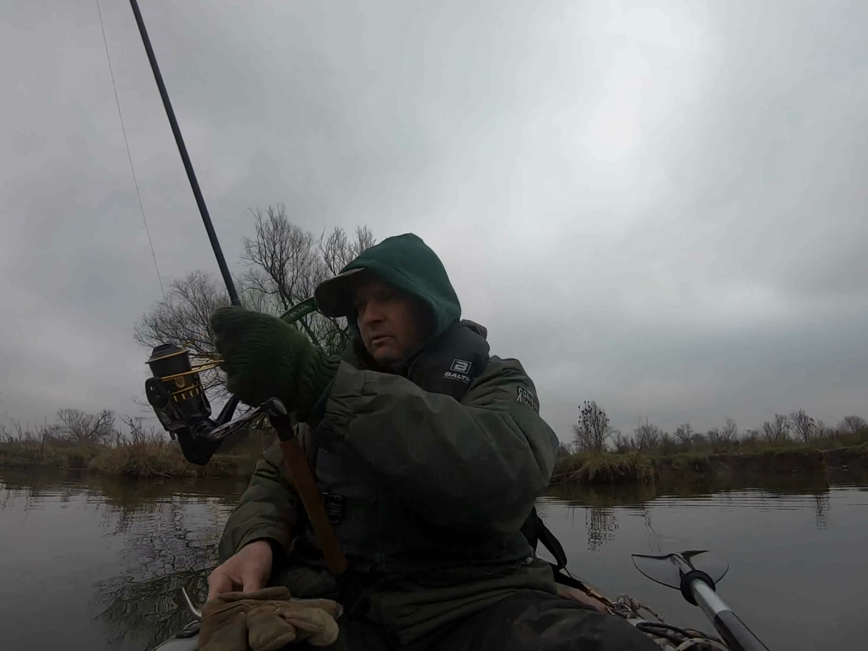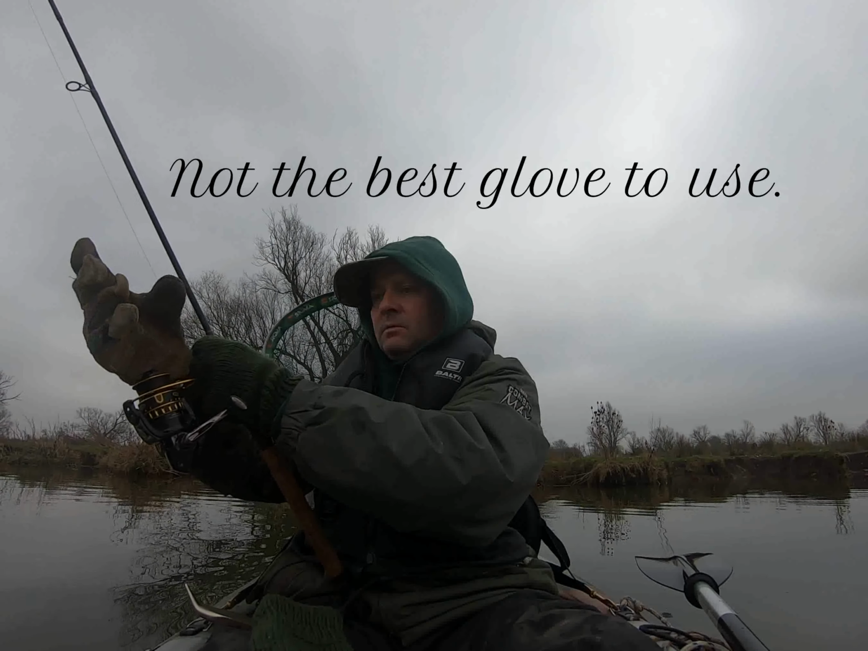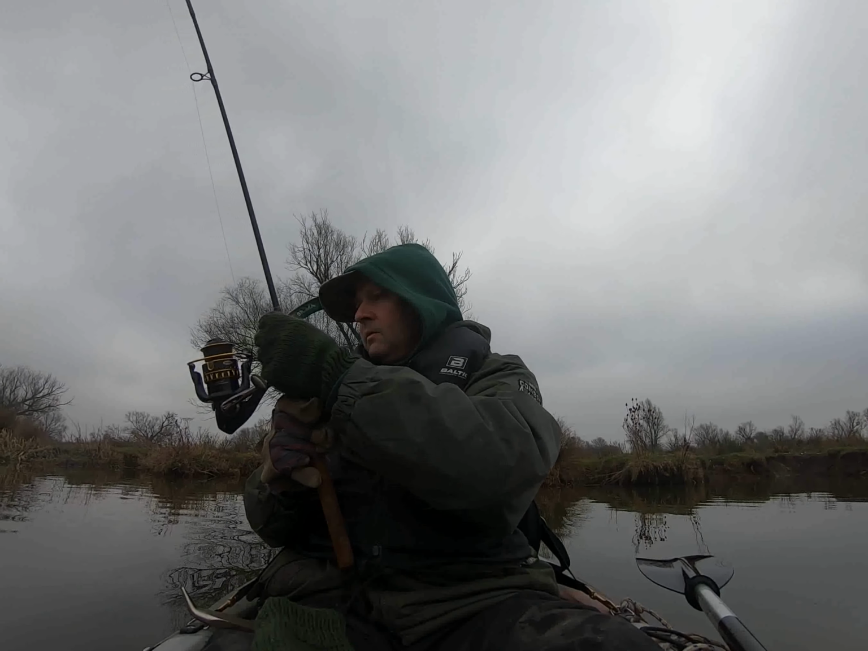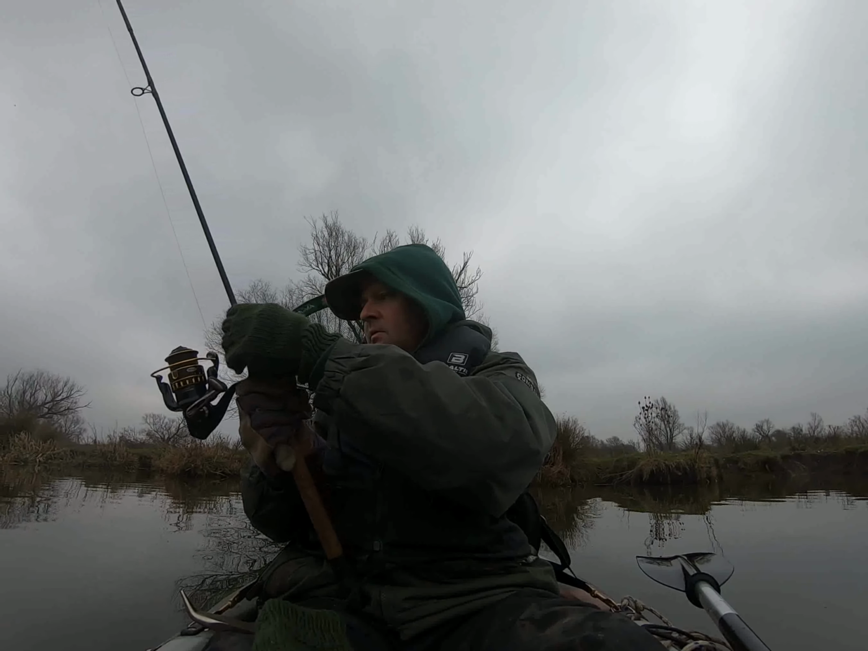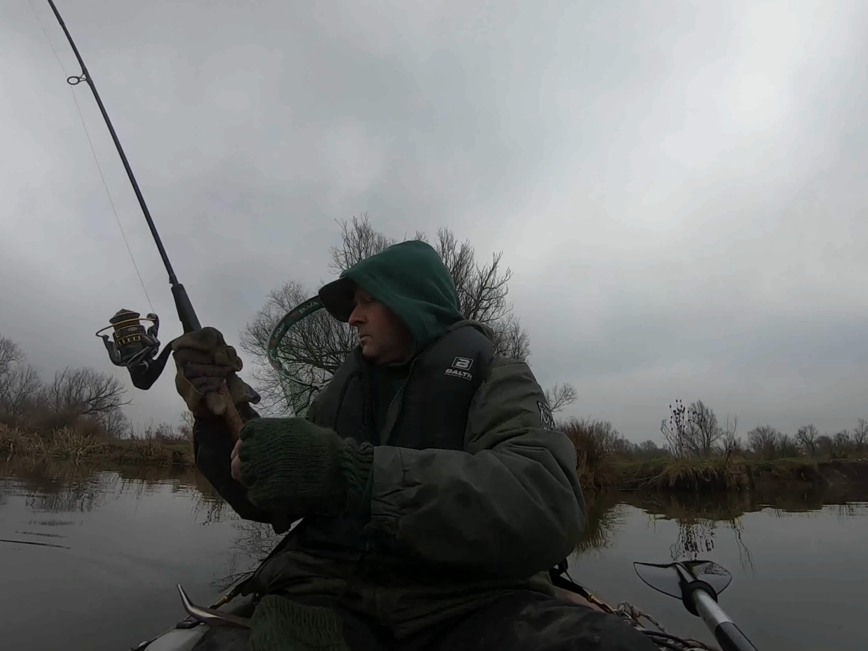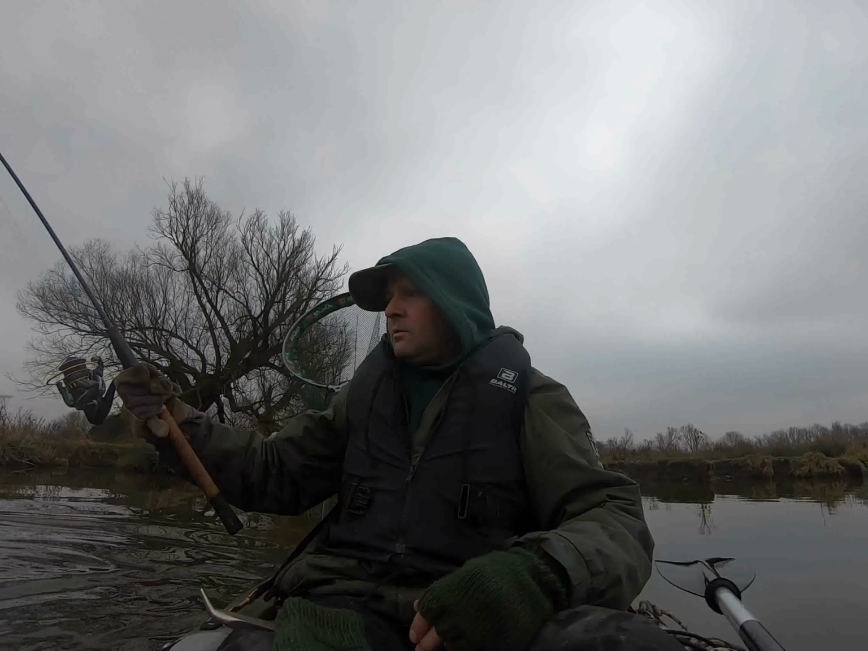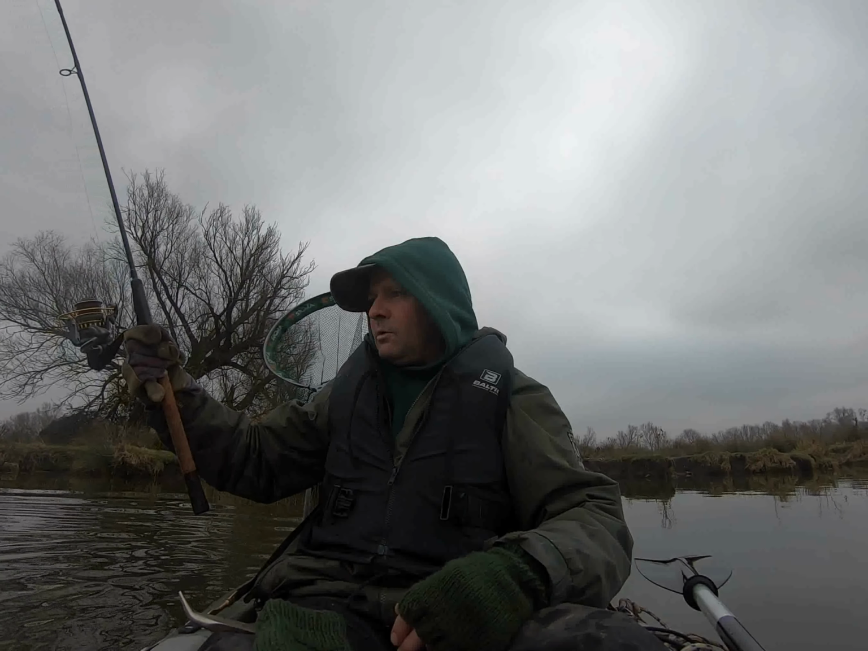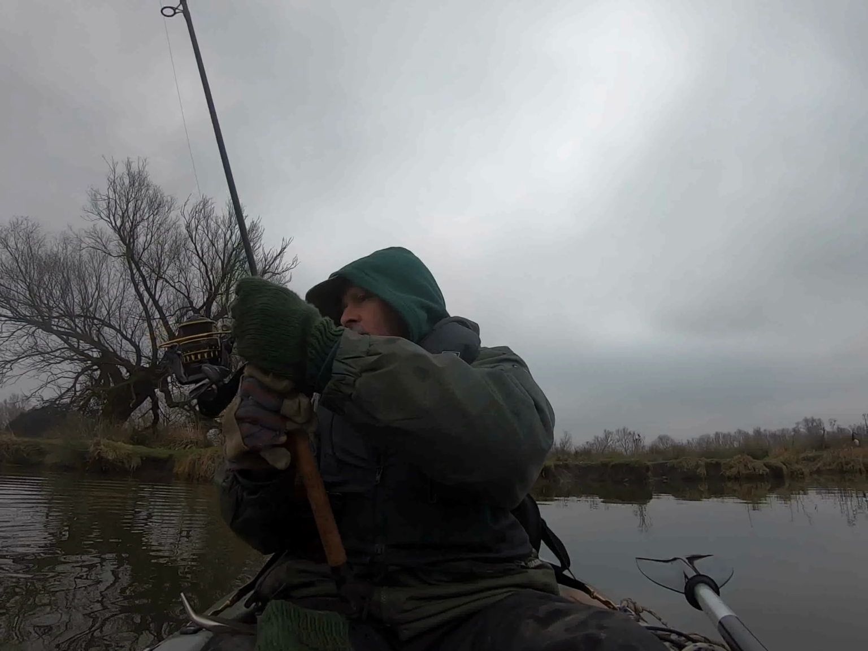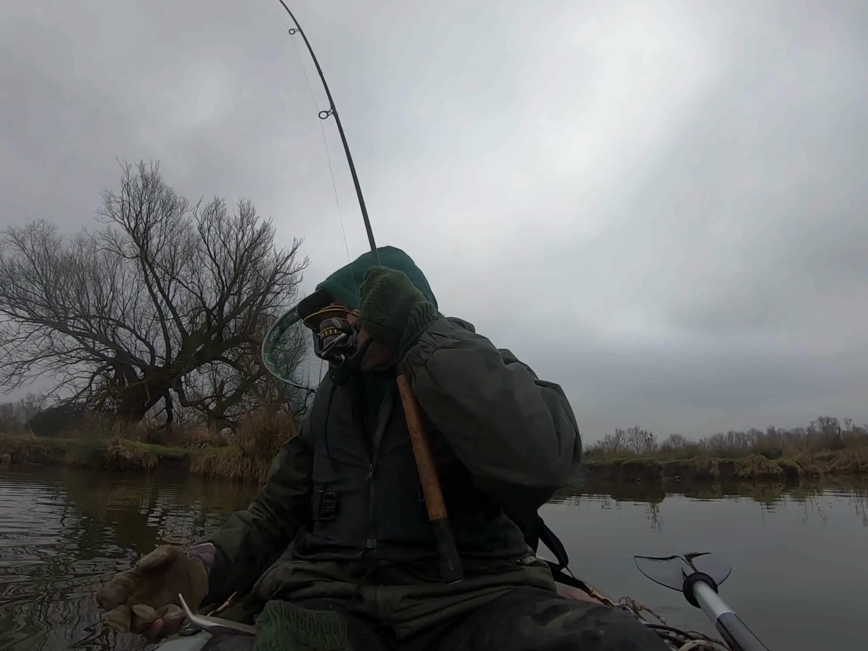I've just caught my first pike. Hopefully. Chin him out a bit first. Did have one follow my lure in earlier. Are you going to behave?